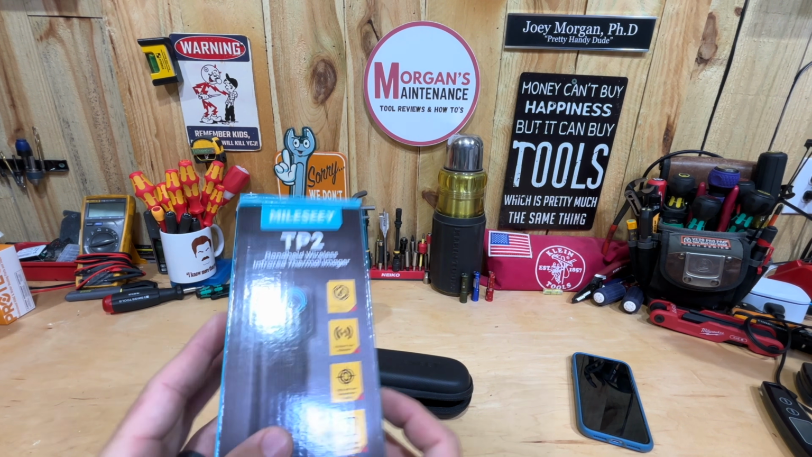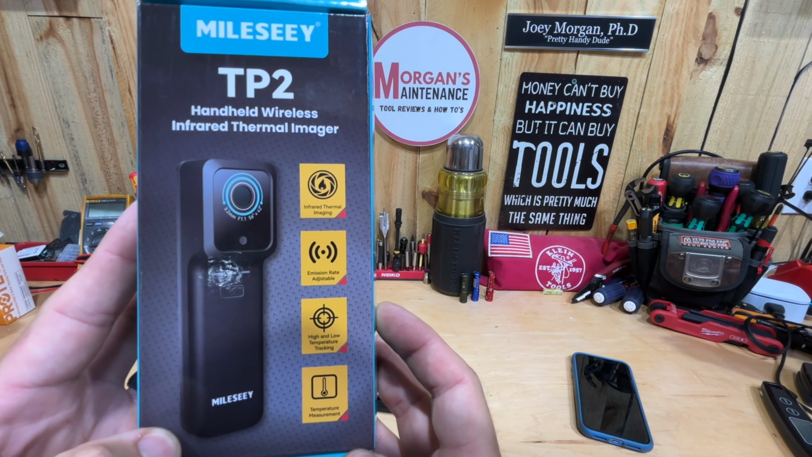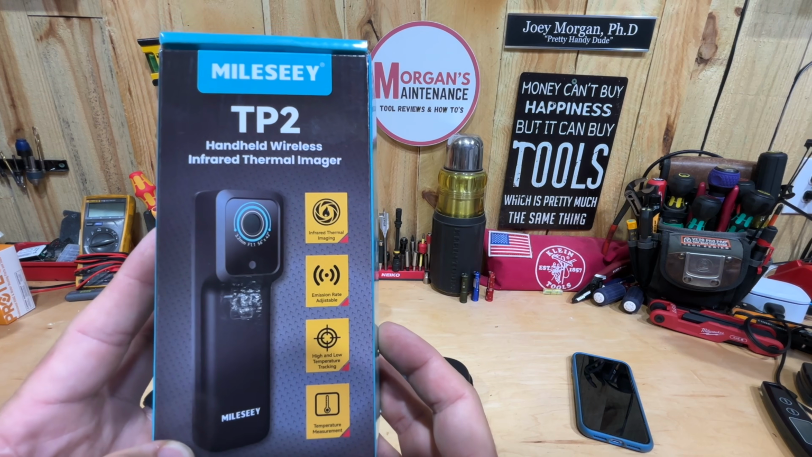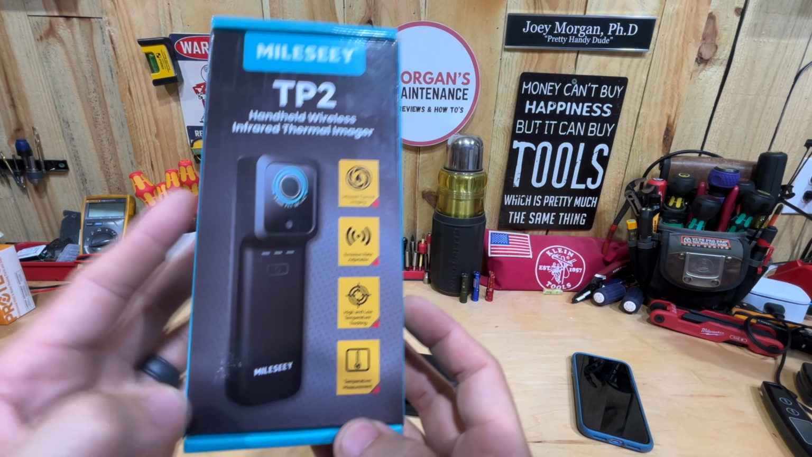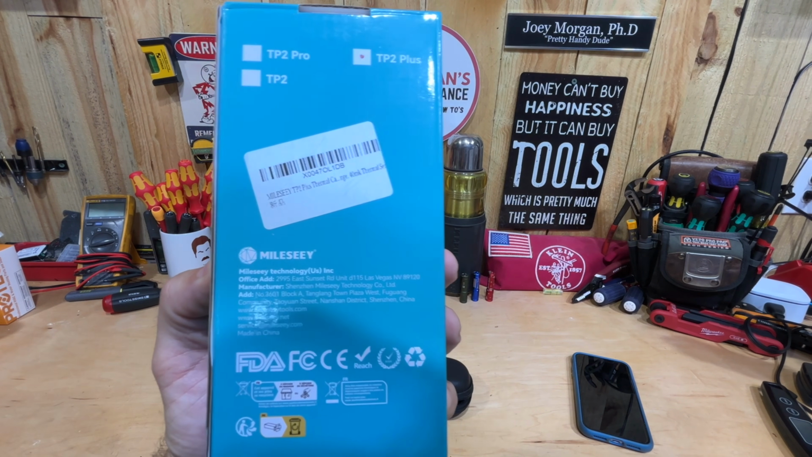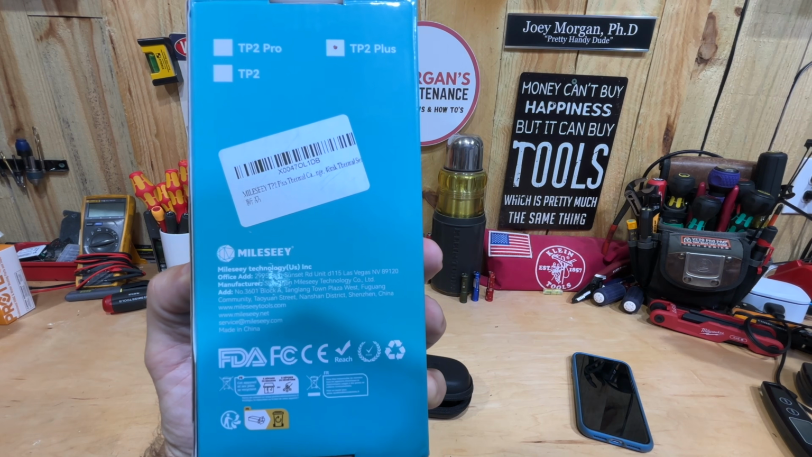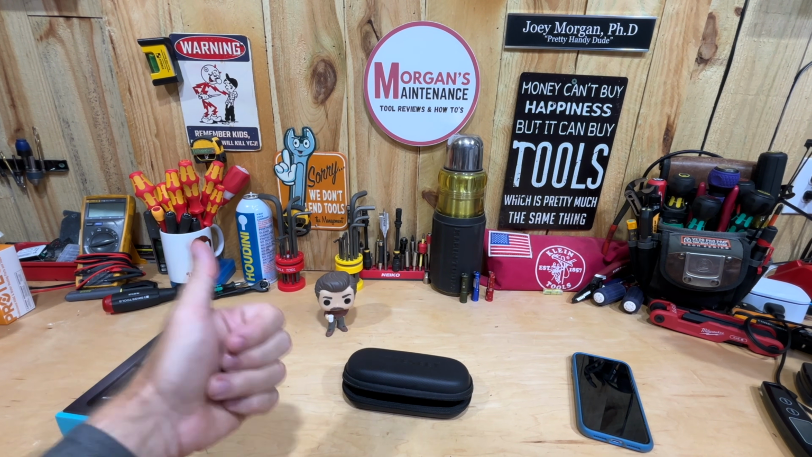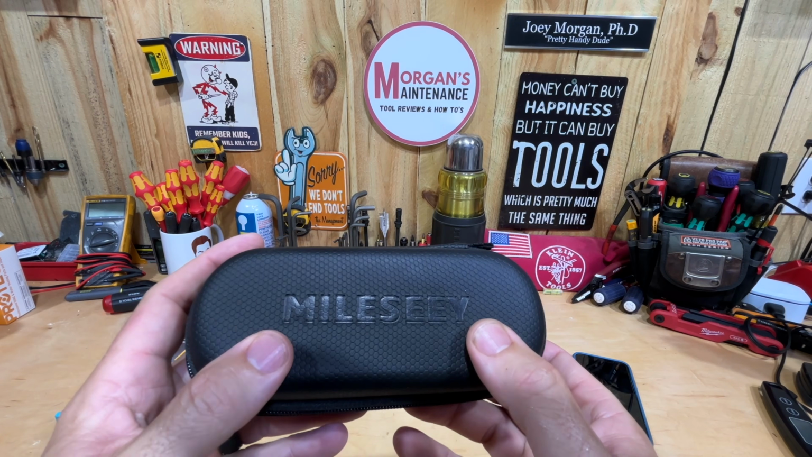So as far as what you get in the box, here's the box, here's the outside if you want to look at those things. It has adjustable emission rate, infrared thermal imaging, high and low temperature tracking, temperature measurement. There's the back of the box for manufacturer and all those kinds of things if you want to check those out. Basically, inside of this box you get the user manual, and then you get this case right here.